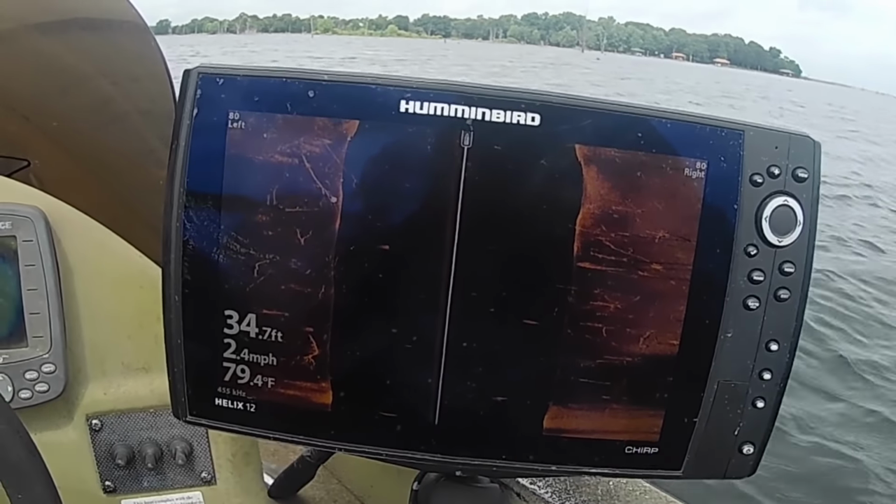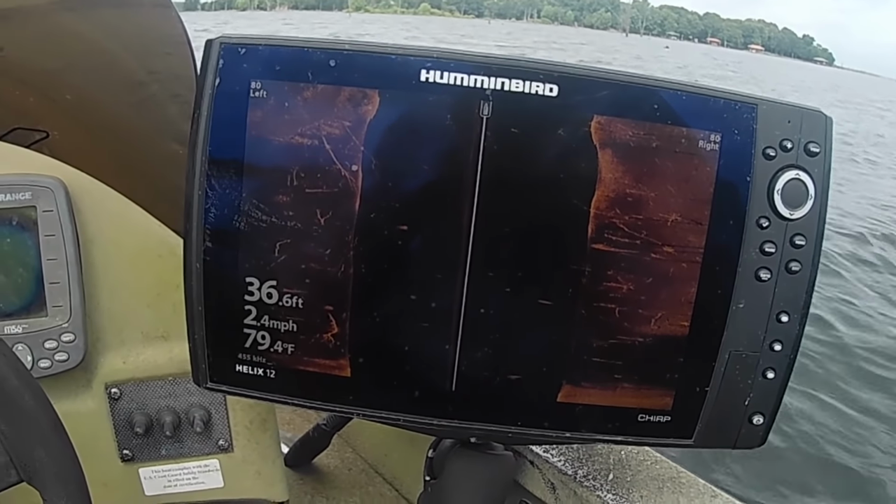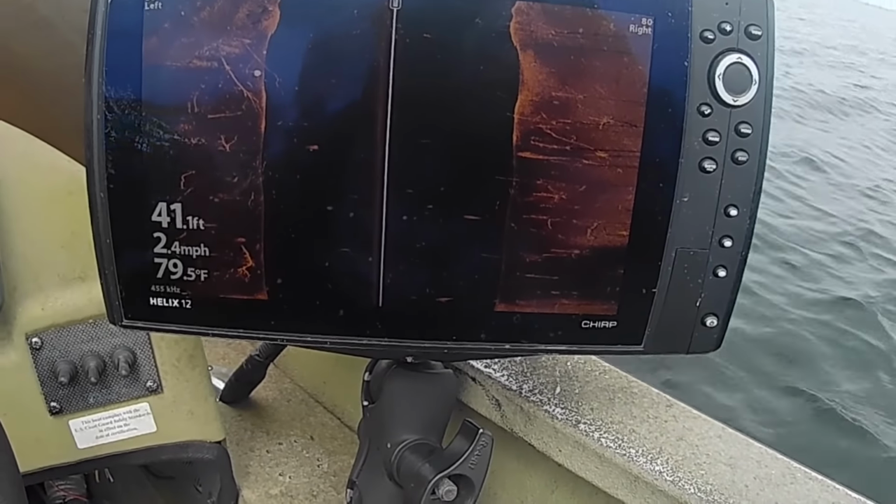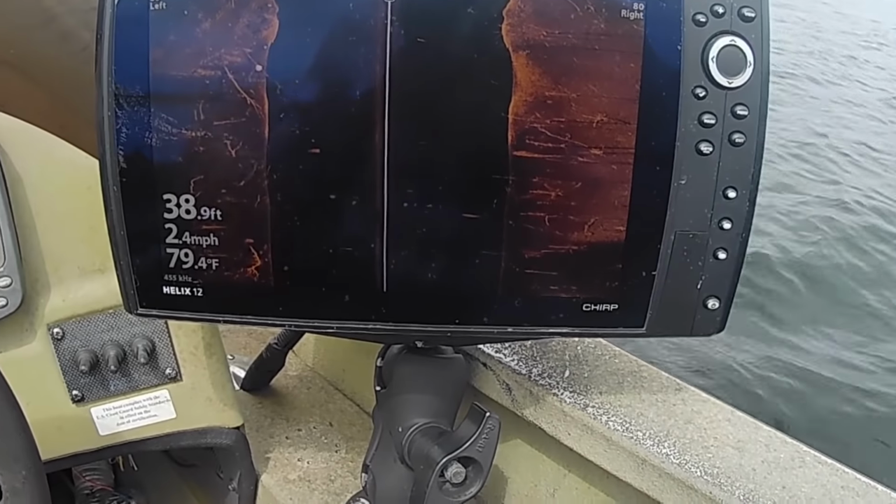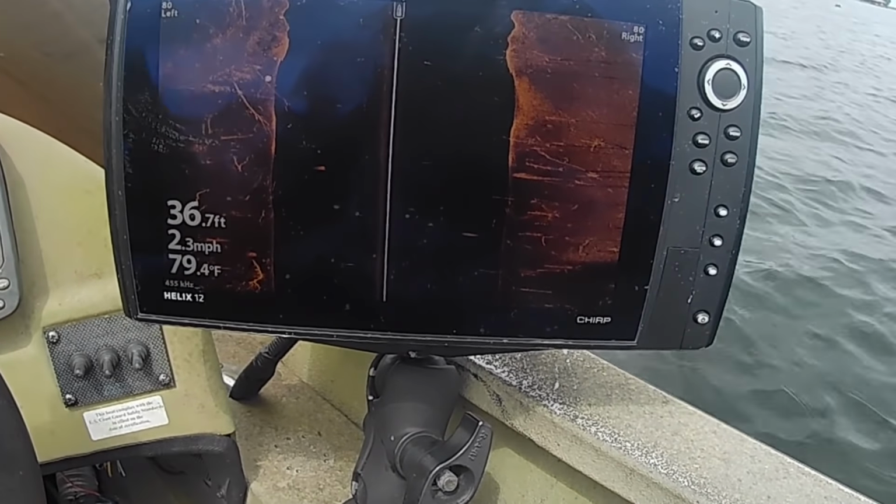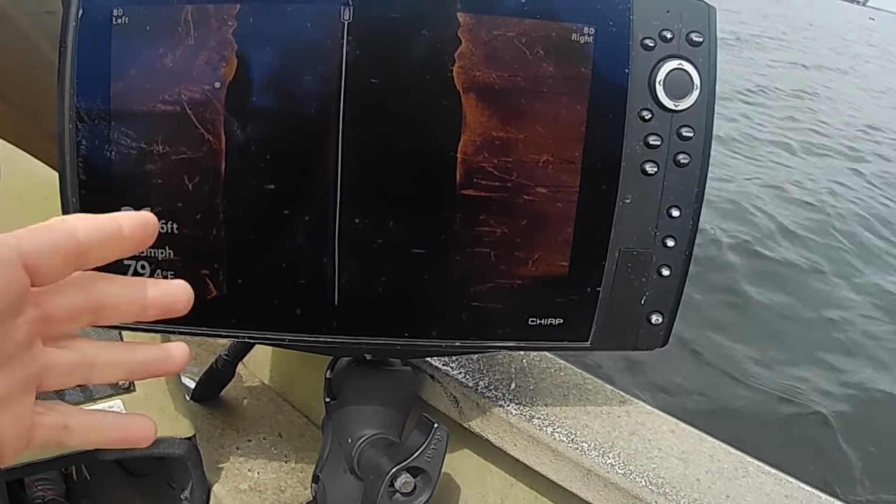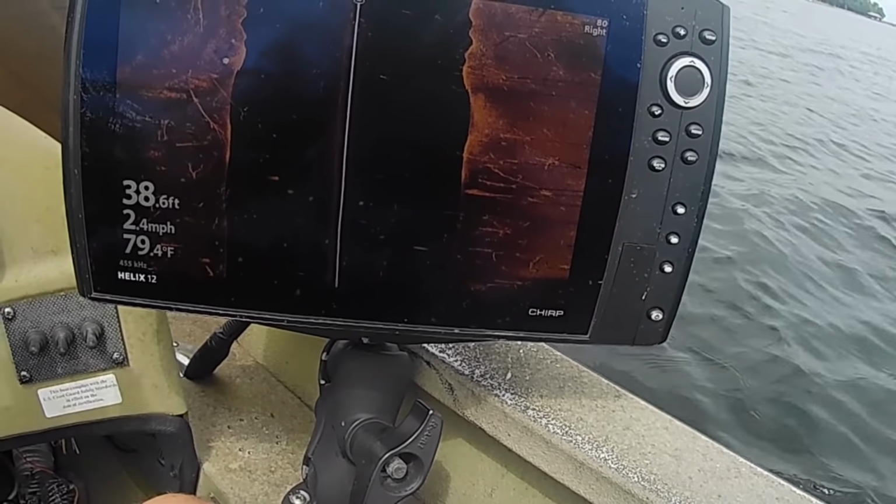surface. Some folks might think that when it gets really hot that all the fish go really deep, and that's not always necessarily the case. When the weather starts getting hot and the water temperature starts getting hotter, we have less oxygen the deeper the water is sometimes, if there's not any current flow. And we don't have current flow on this lake that I'm fishing, Lake Fork.